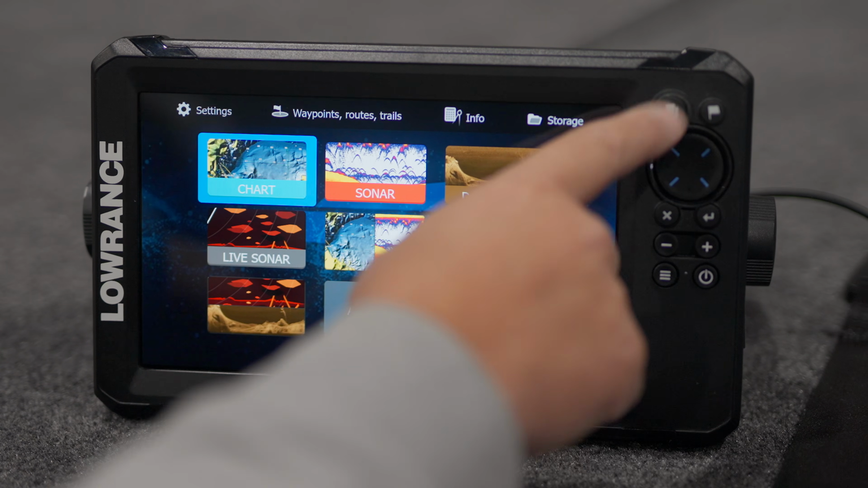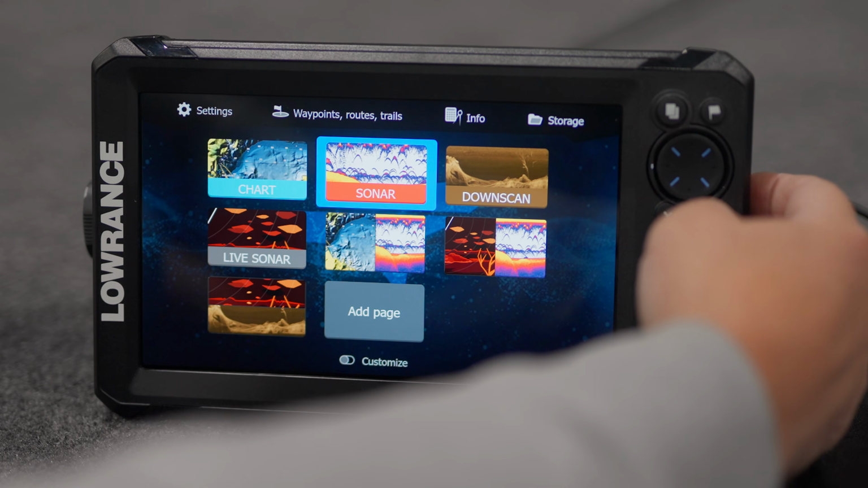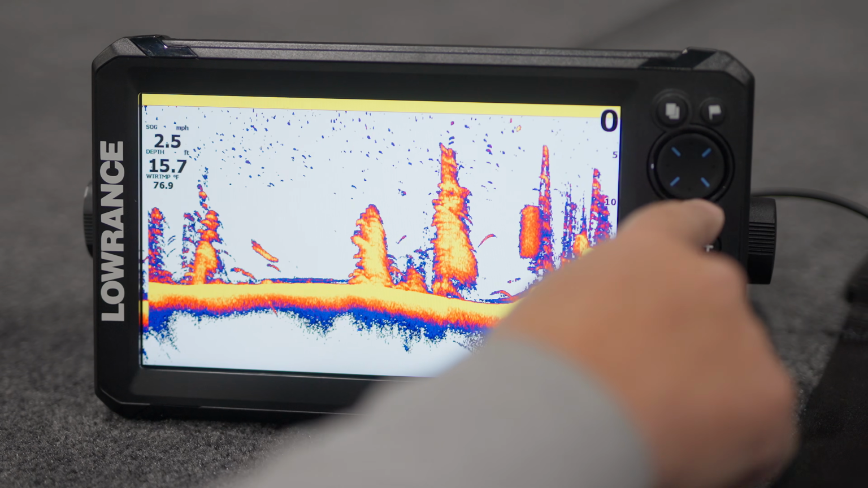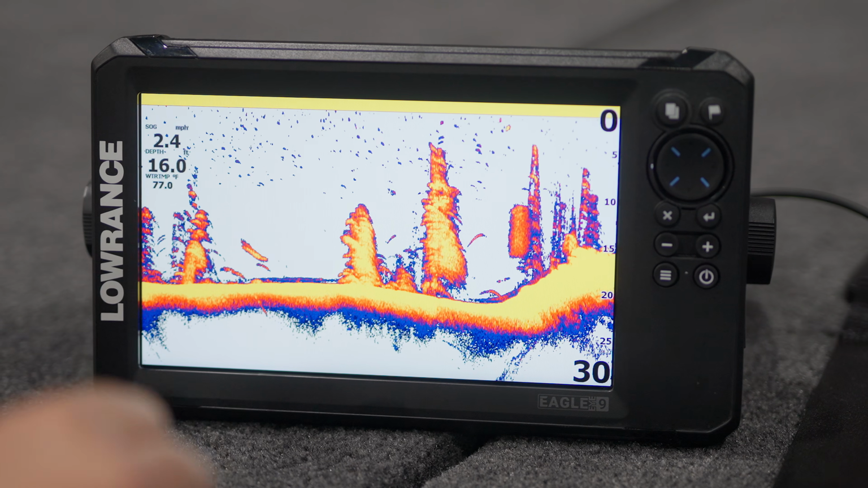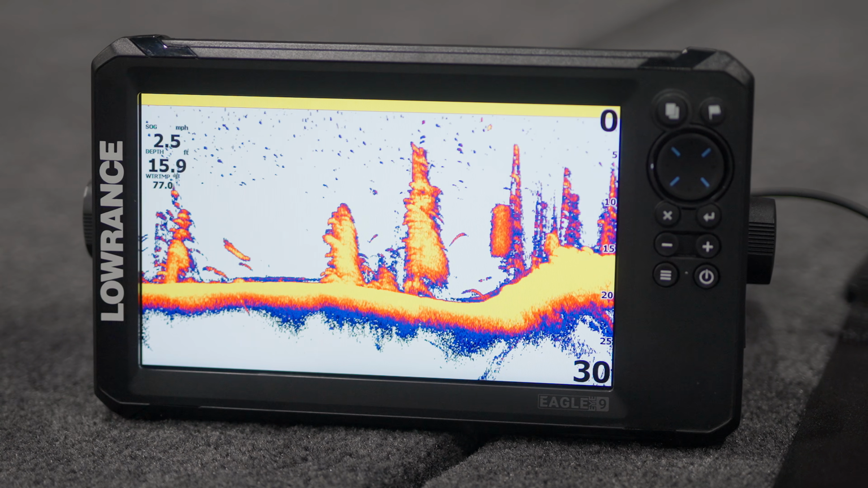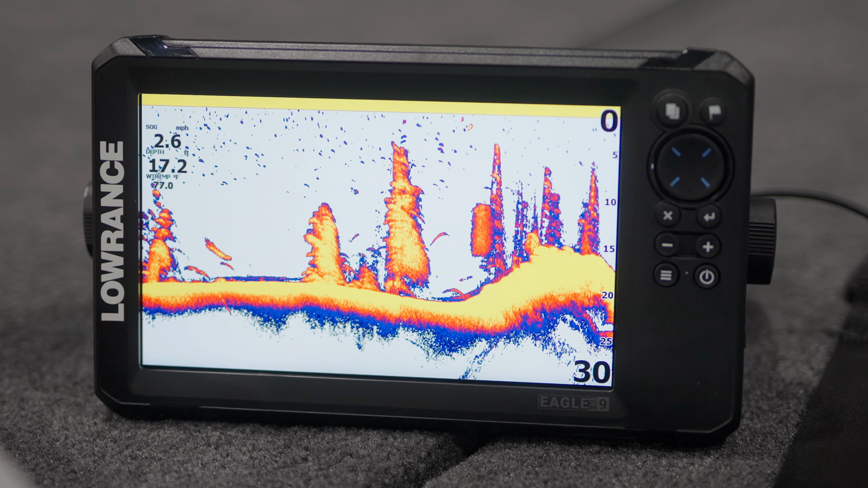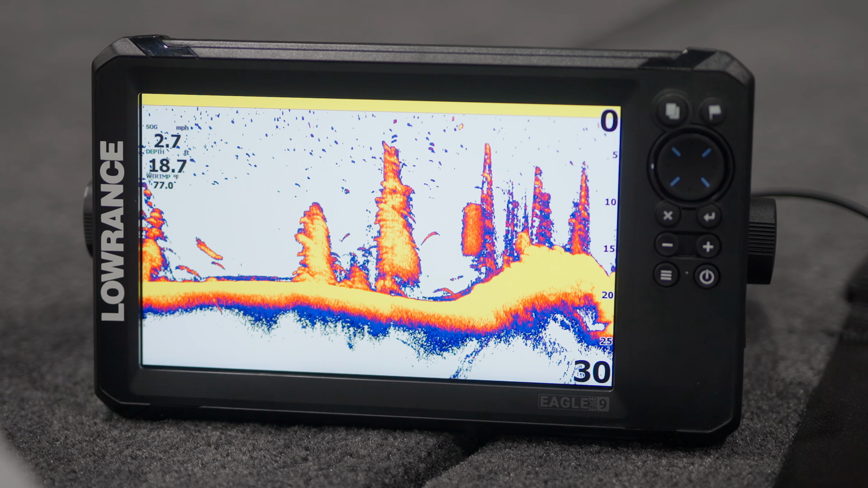Hit our pages button to get back to our main menu. Let's go over to Sonar. Again, hit that arrow here, get into Sonar. You're going to see this when we're on the water, but this is a file they've got preloaded. Very good 2D sonar. Pretty impressed with this transducer and what it looks like on the water.